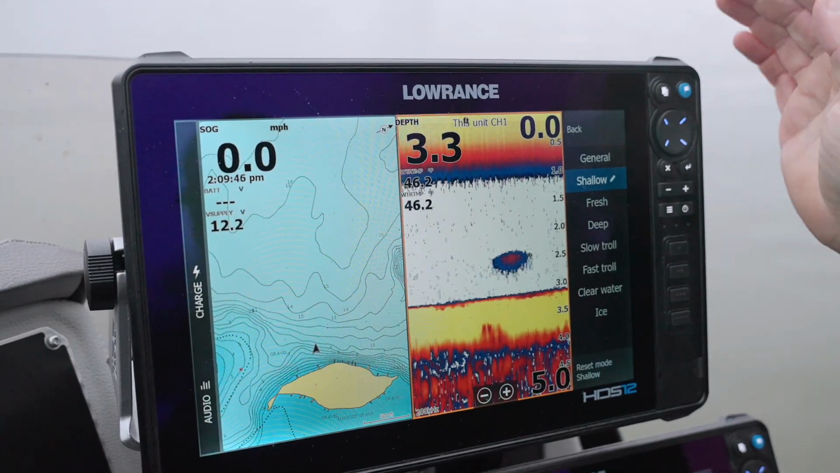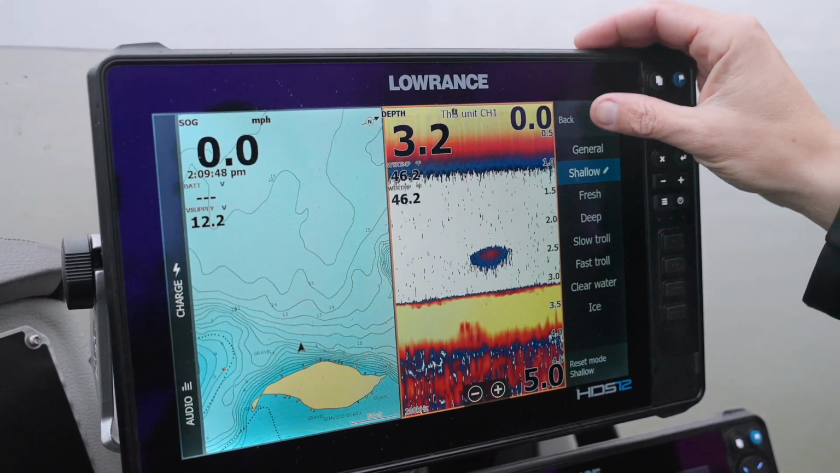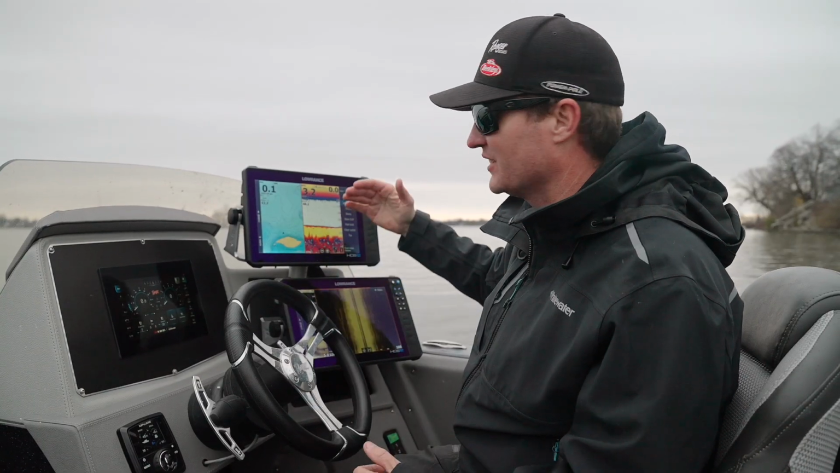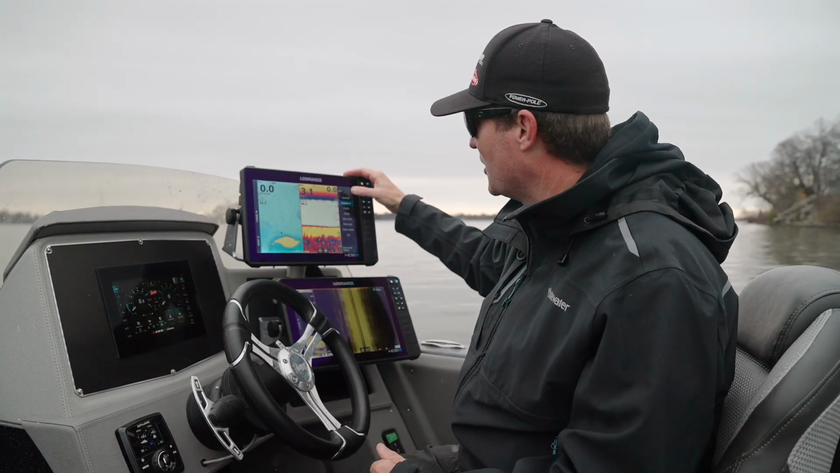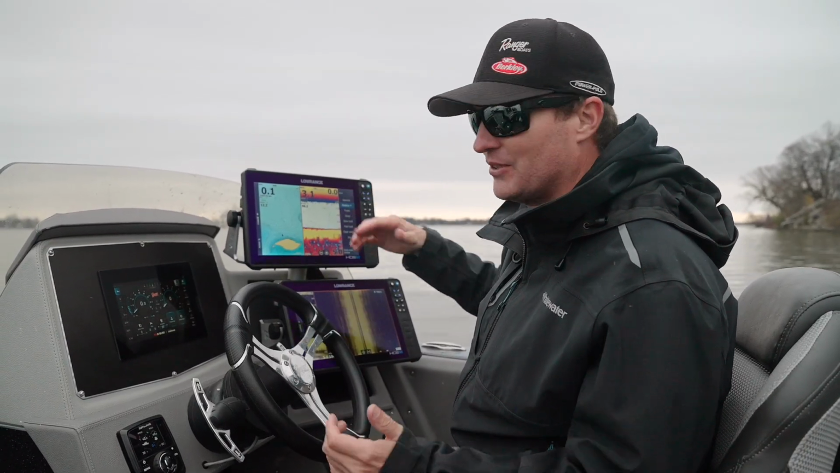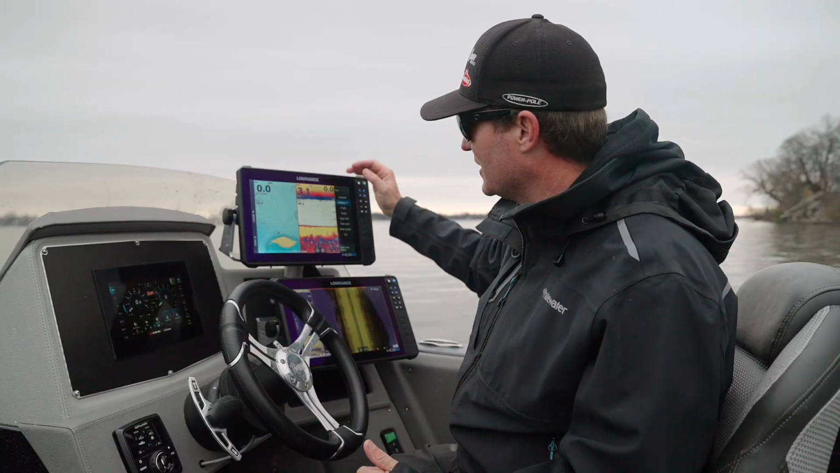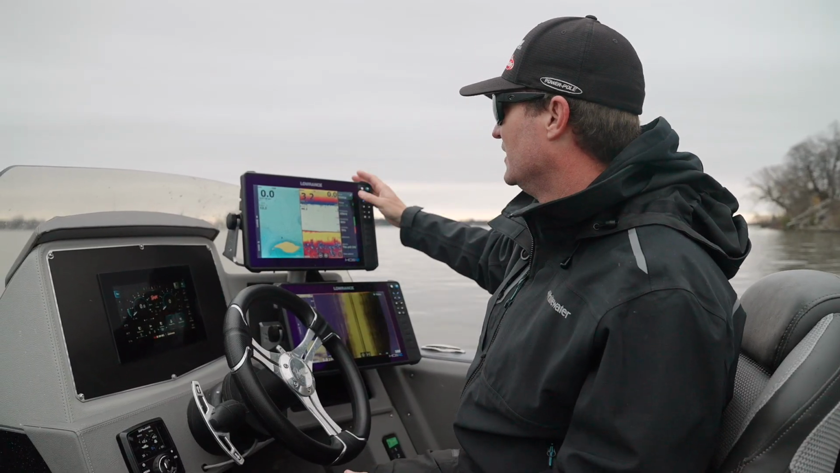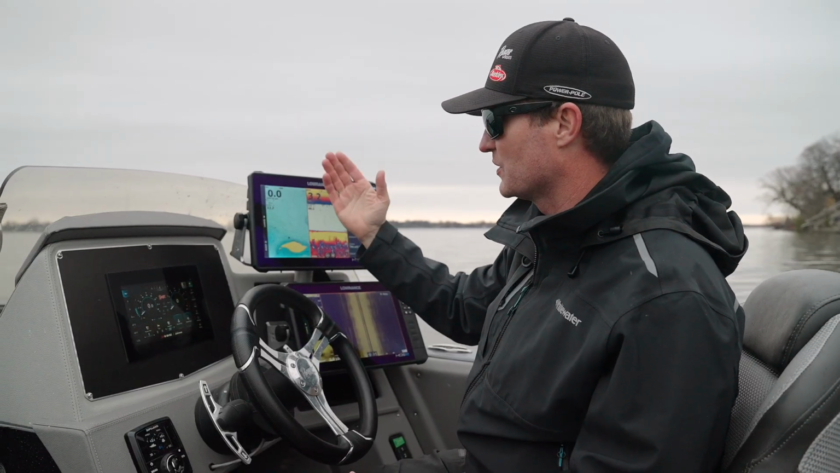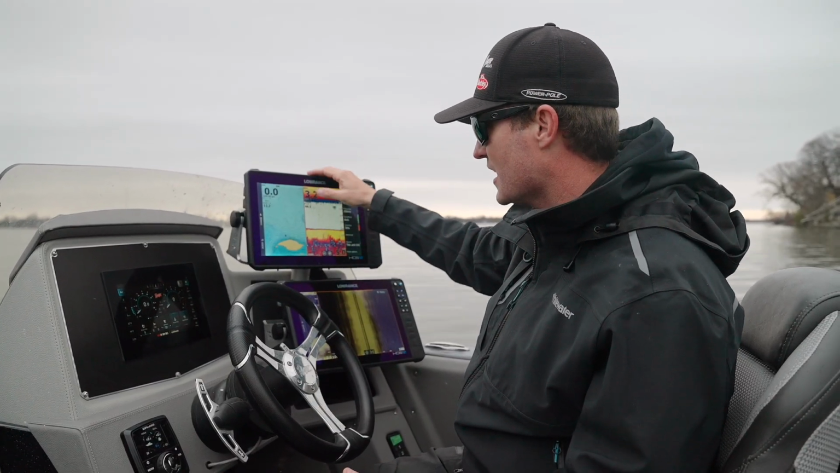The next thing I like to do while we're at sonar here, we have mode. I generally almost always use shallow because shallow actually references 100 feet or less. And so it's not generally as shallow as you might think. So 100 feet or less, generally I'm gonna run it on shallow. Say if I'm on Lake Michigan and I'm a little bit deeper, then I'll go back to general.